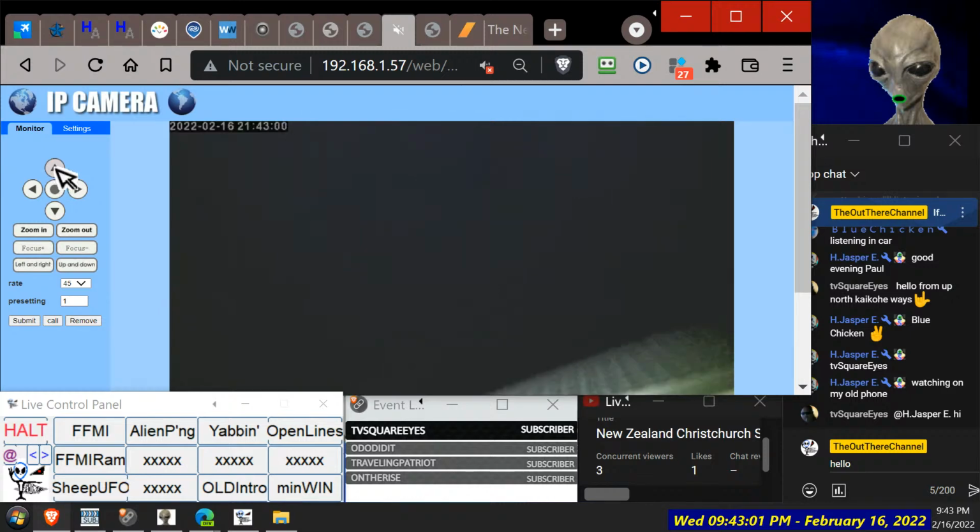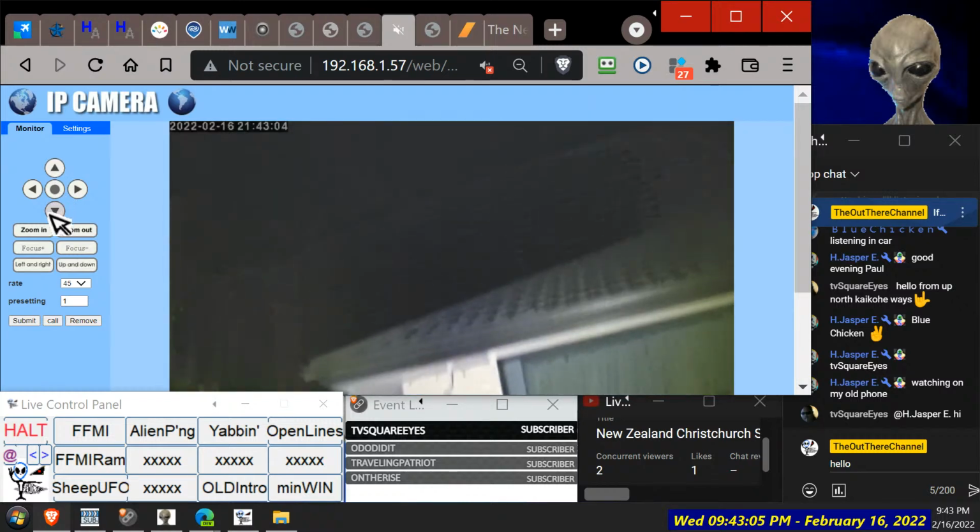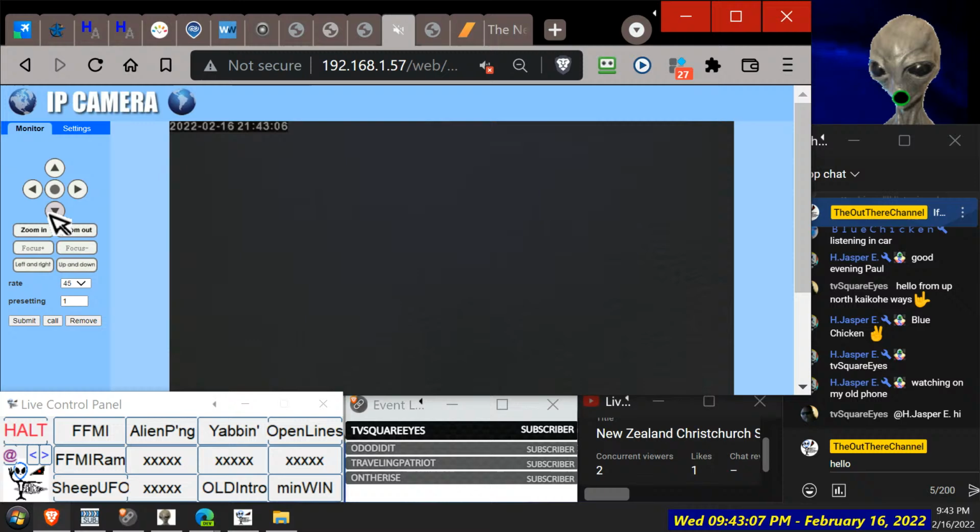So we should be able to flip it pretty much, but we've got no indication because the sky is pretty consistent now. We're picking up some bugs now, so I'm not sure if it's going right around.